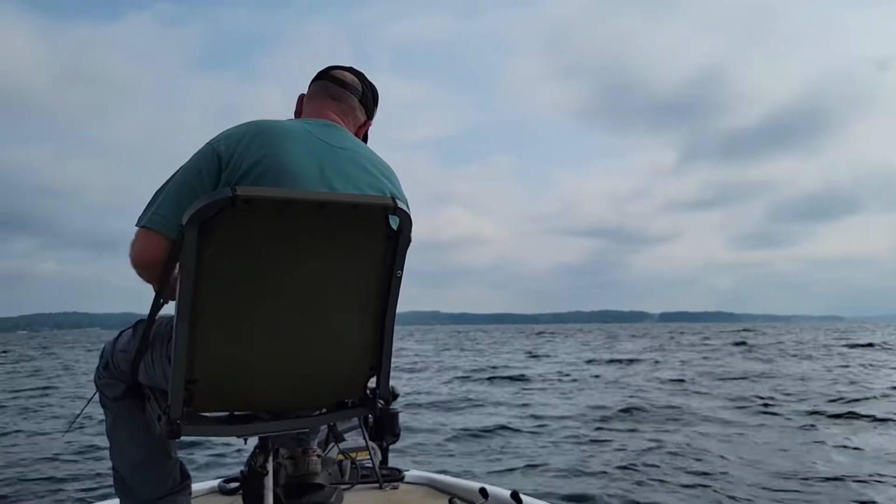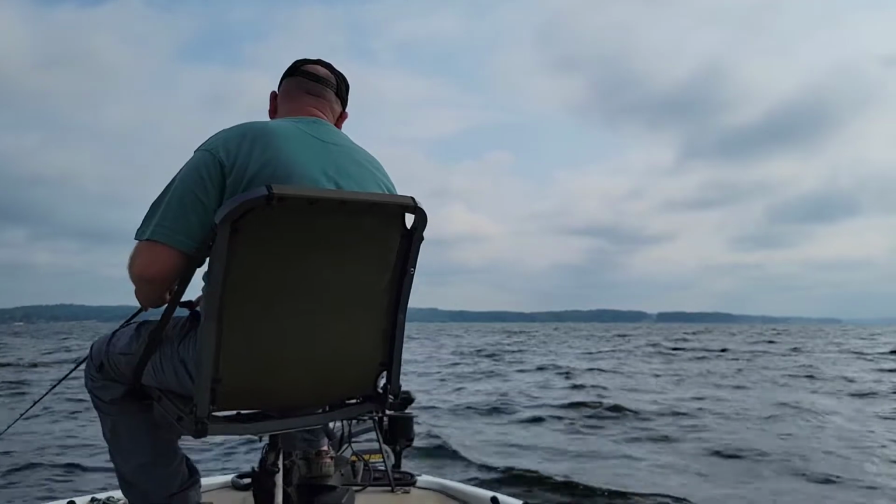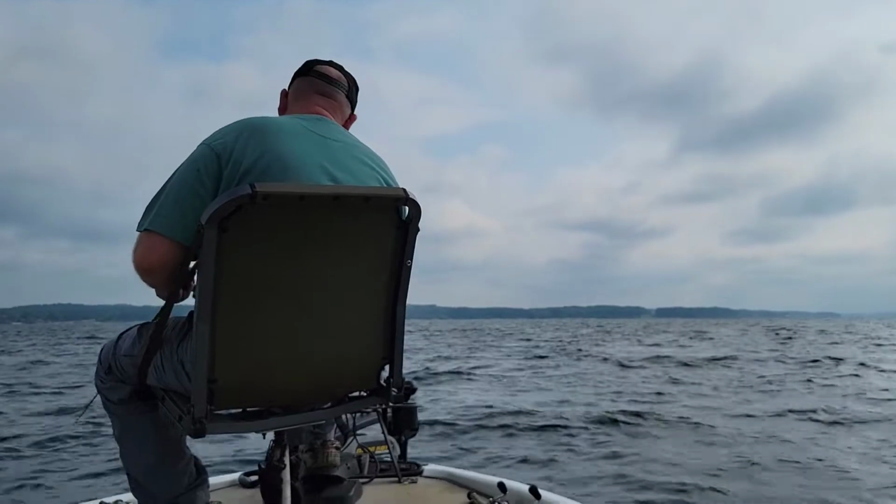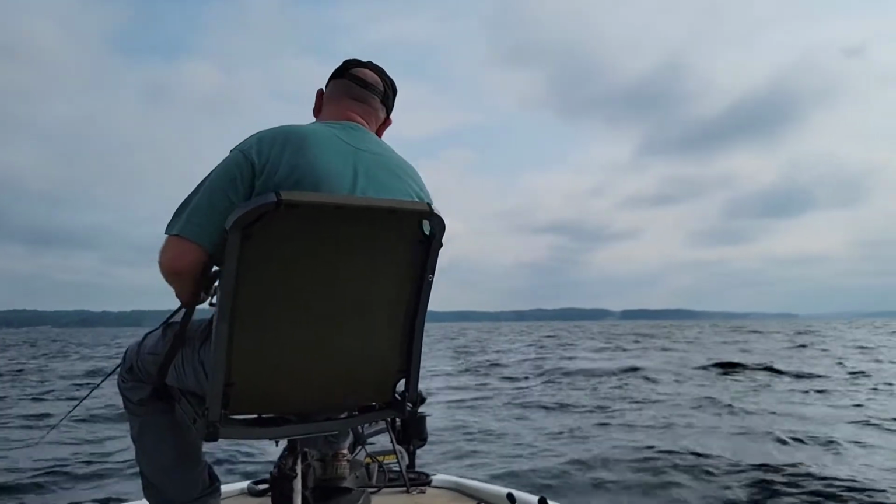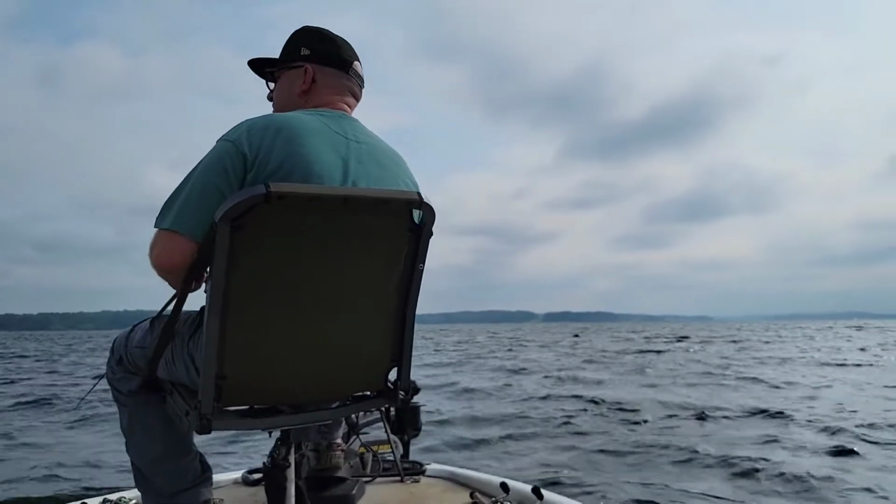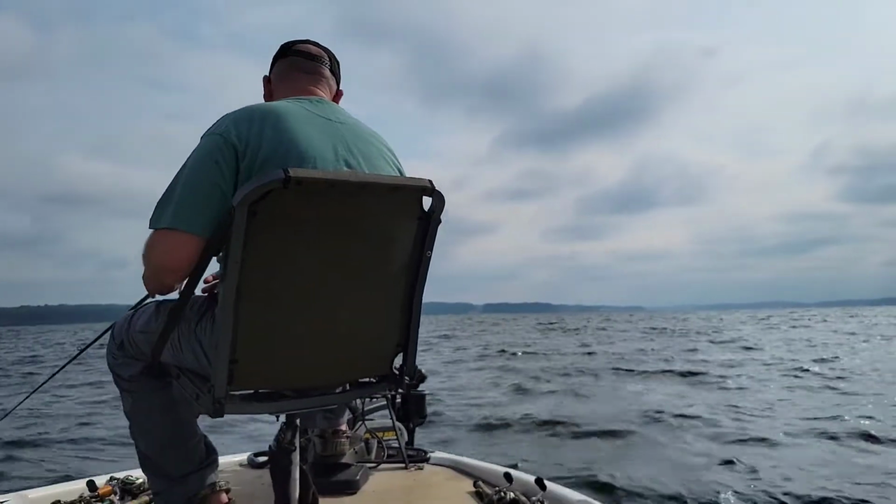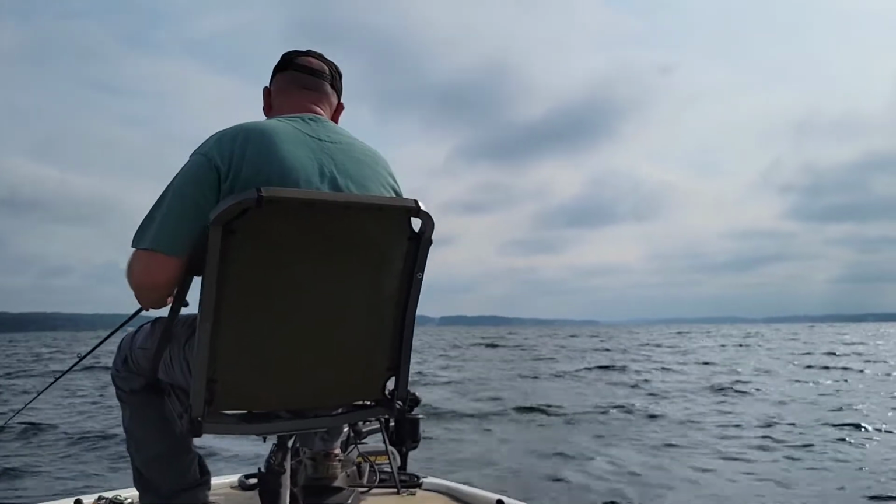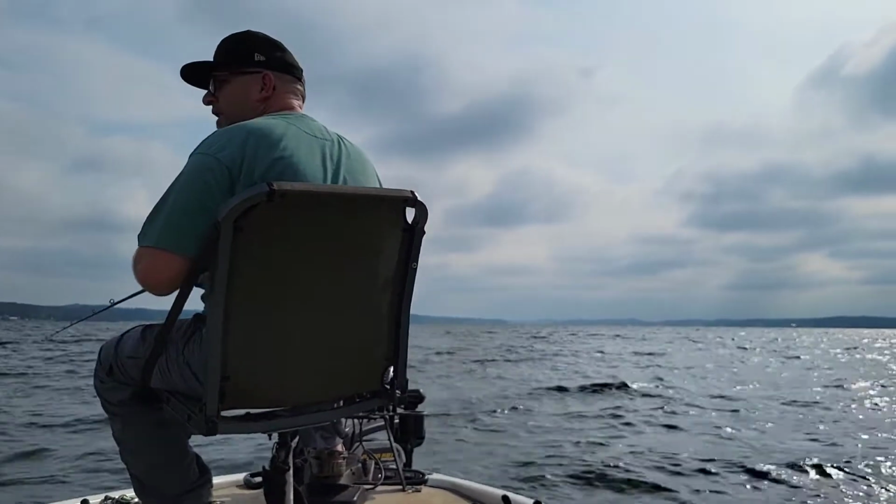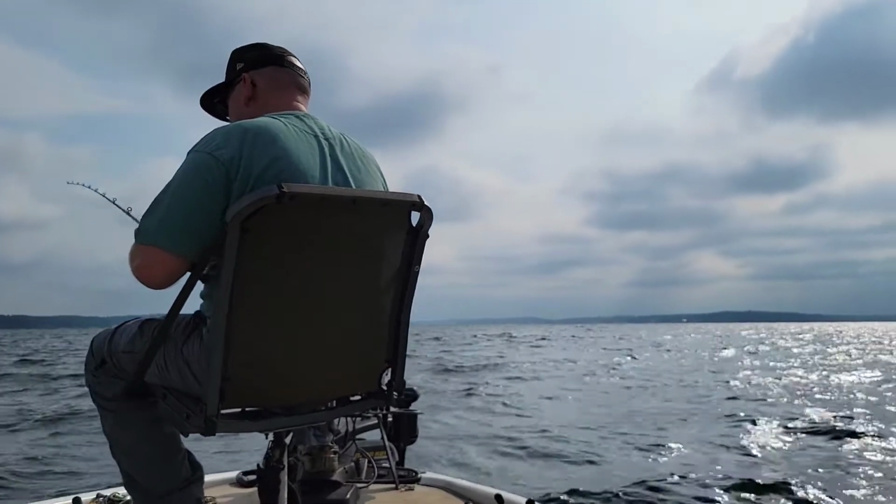I think I caught like 6 Kentuckys total, 2 yellow bass, and 2 white bass. I was on that school for a good hour and a half, but dang, camera died. But I also have a backup battery. Thinking about bringing that too.